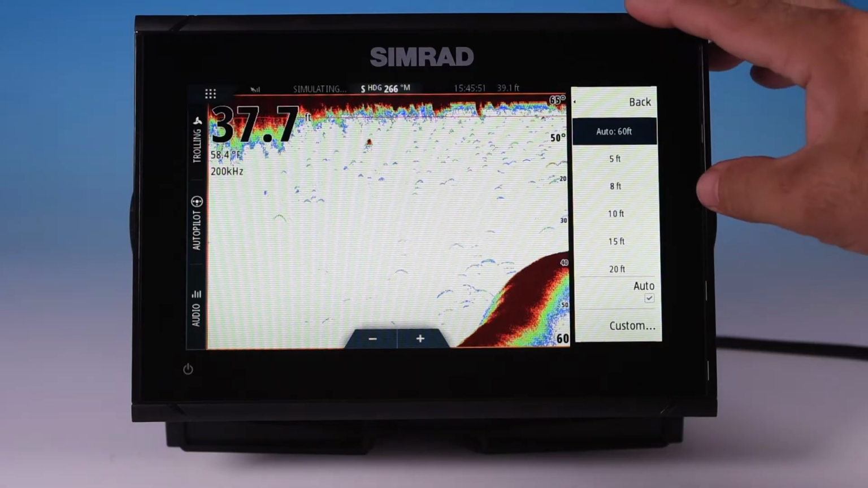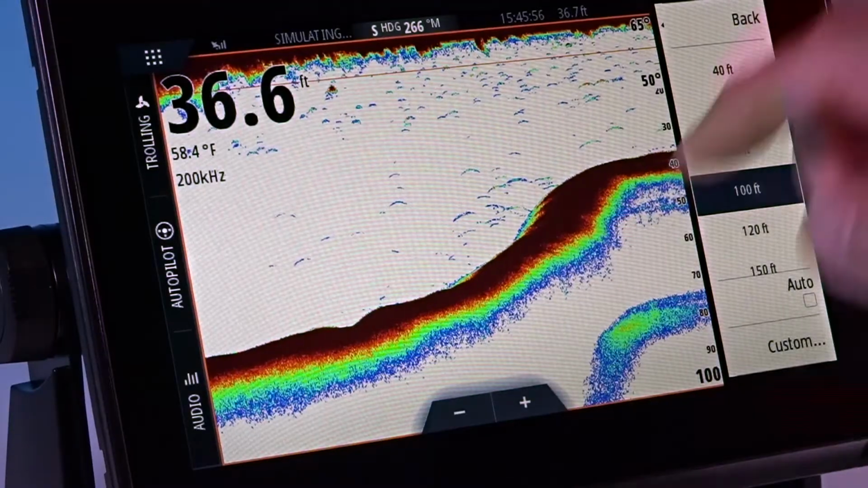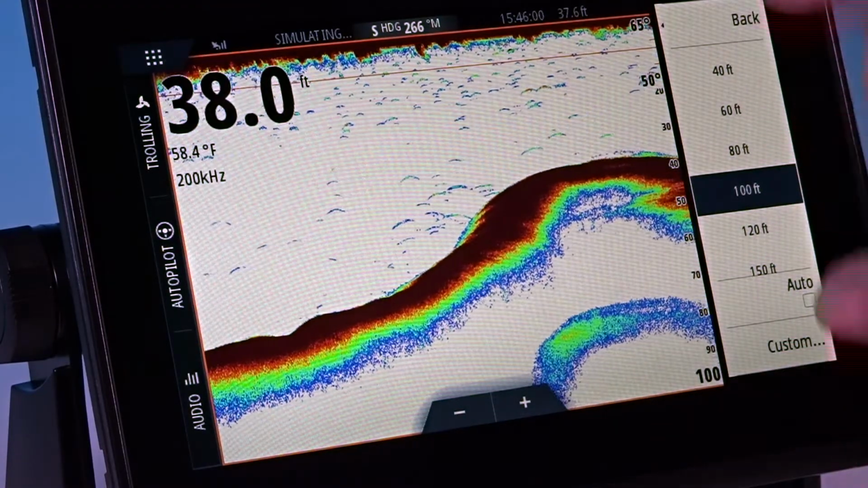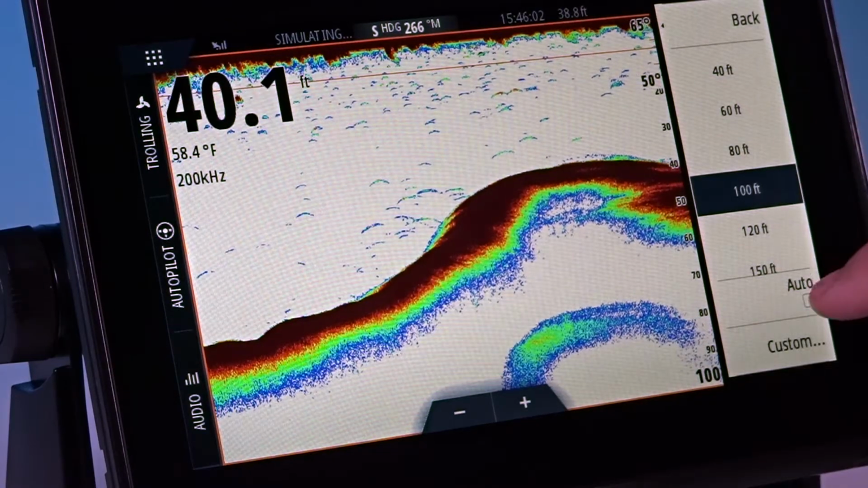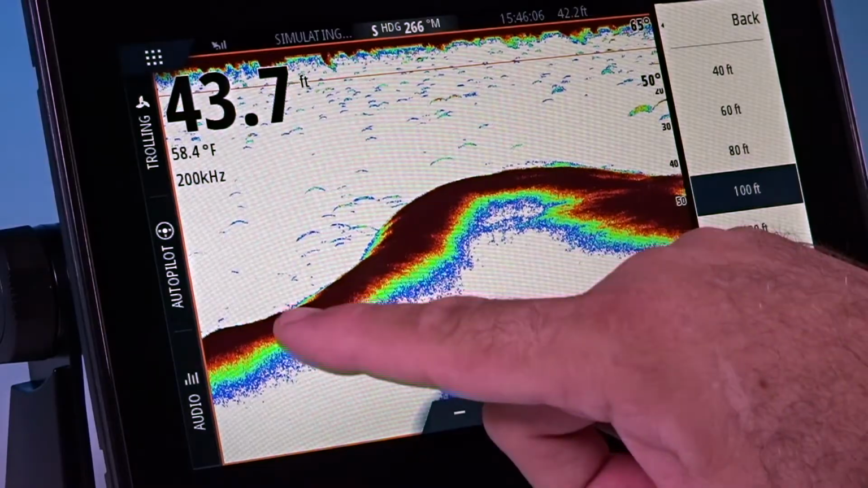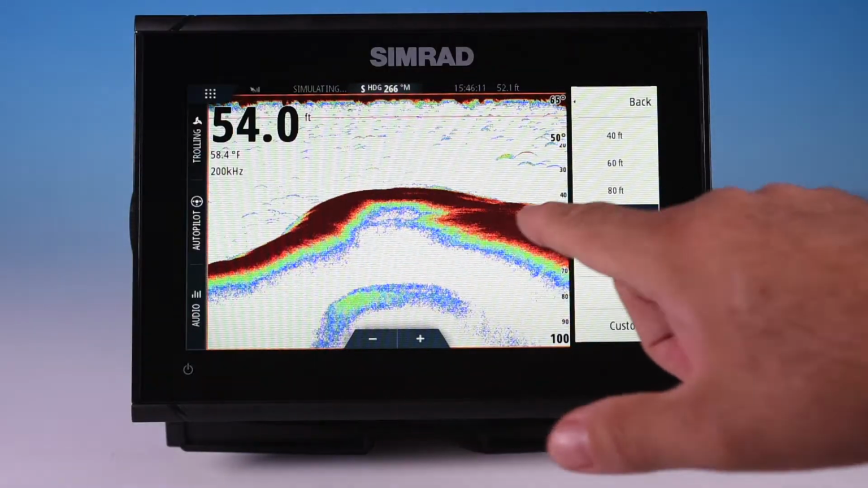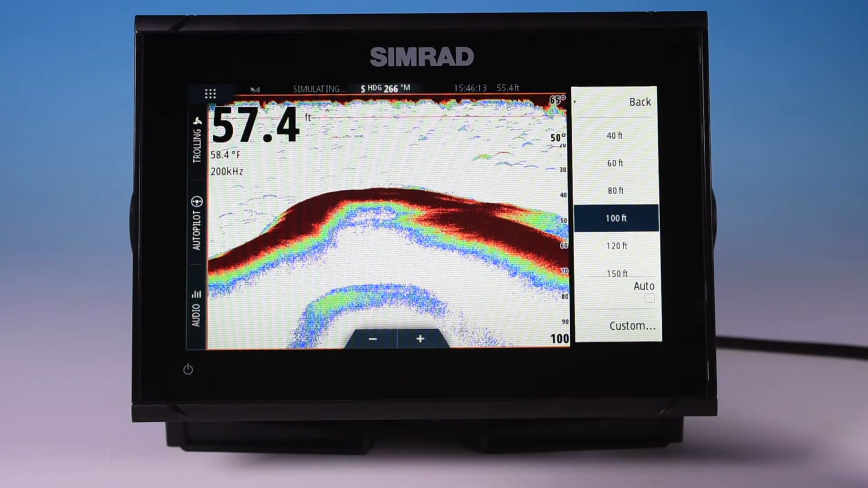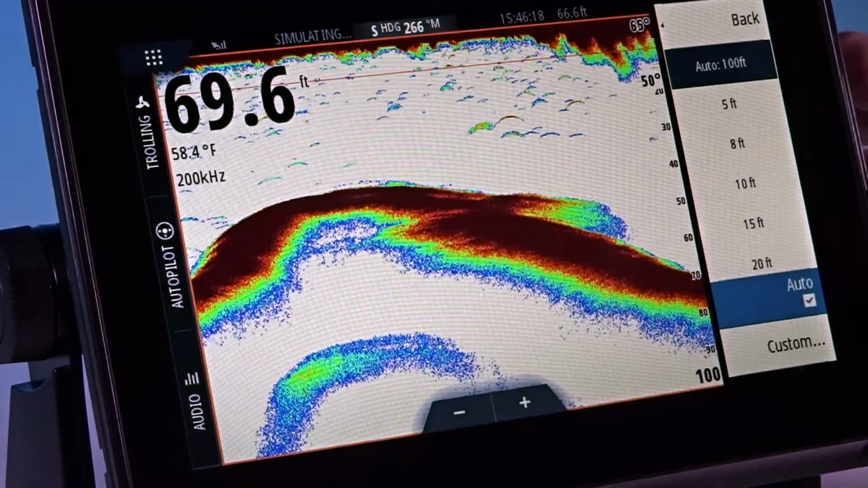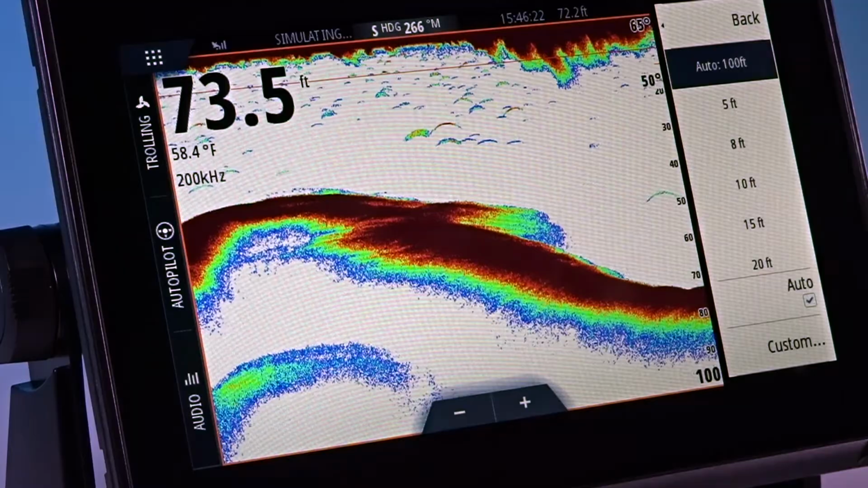If you set it to a particular depth, let's say we keep it at 100 feet, it would keep it locked in. If you know you're going to be around that and you don't like the screen shifting around as much as it was when it was auto scaling, you can set it to a depth that you know you're going to drop somewhere in the middle of, and the screen won't keep shifting and changing. That way you can see your history a little bit easier without it swapping out and changing as the depth changes. Or you can just keep it in auto mode like it was, and it will scale automatically.